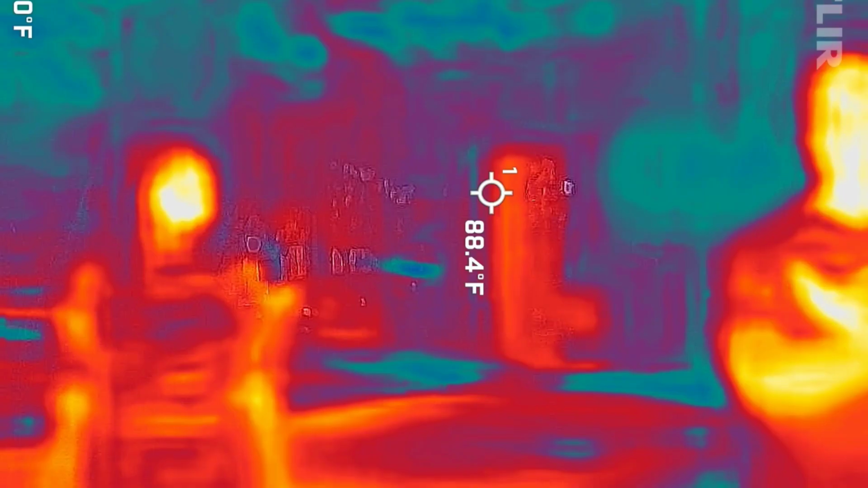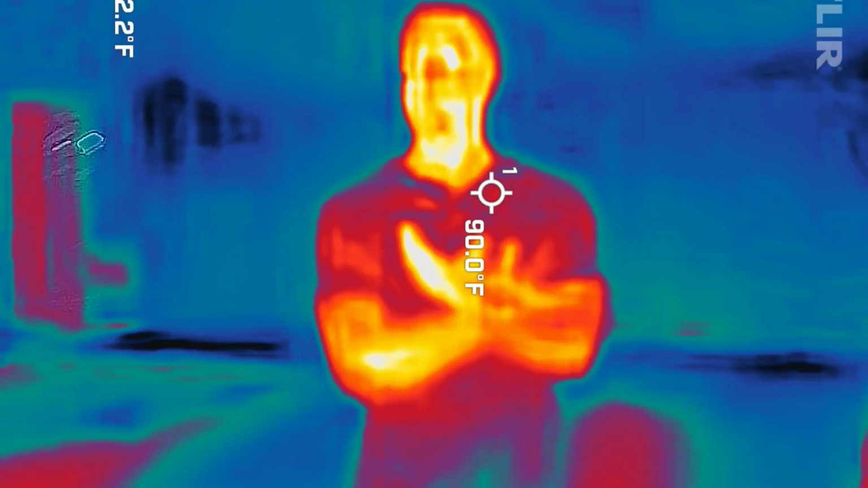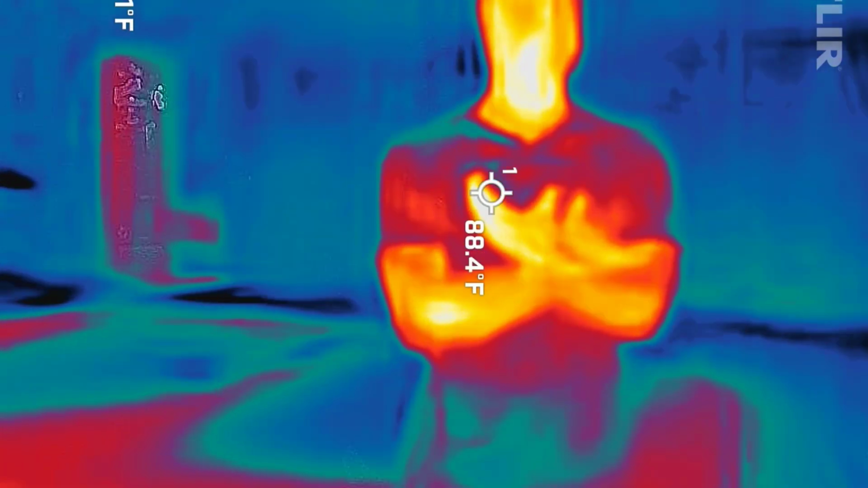I don't get a whole lot of people that don't pay attention, with this kind of mentality. Sorry, you were about to say. That's where the gunpowder was, right? Yep.